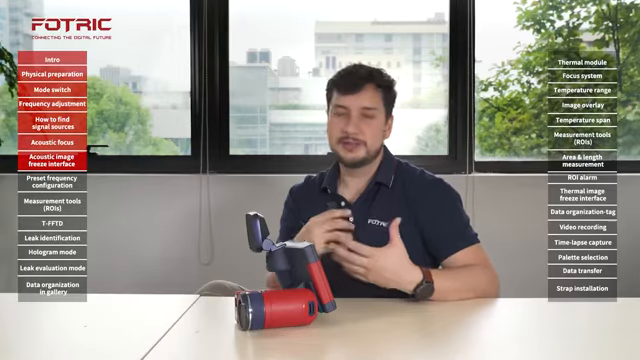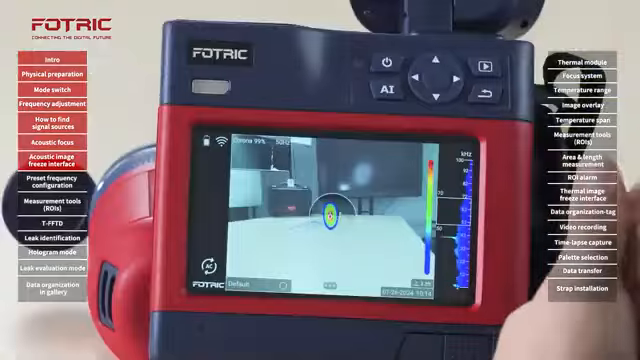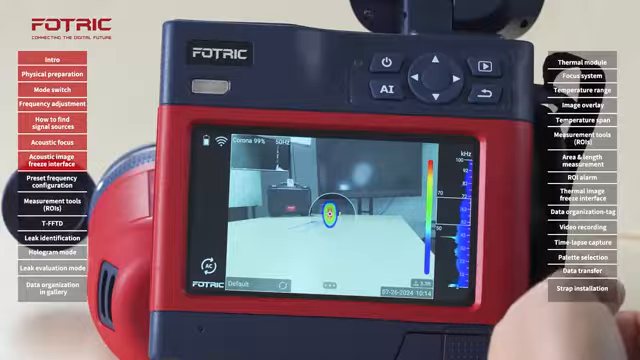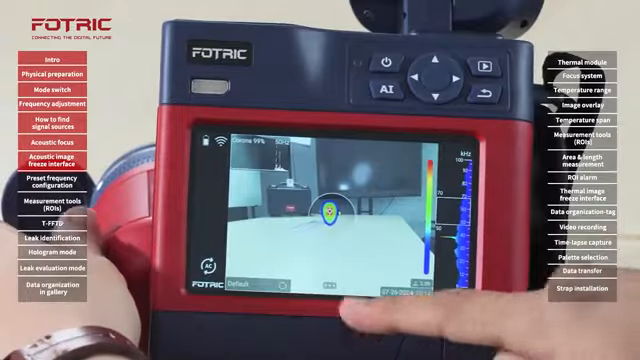What if I have already identified through my training, my experience, that the specific problems in my specific facility or with the equipment that I'm dealing with usually occur in the same bandwidth? The camera allows me to save specific ranges of frequencies that I can save as a preset. Let me show you how to do that.